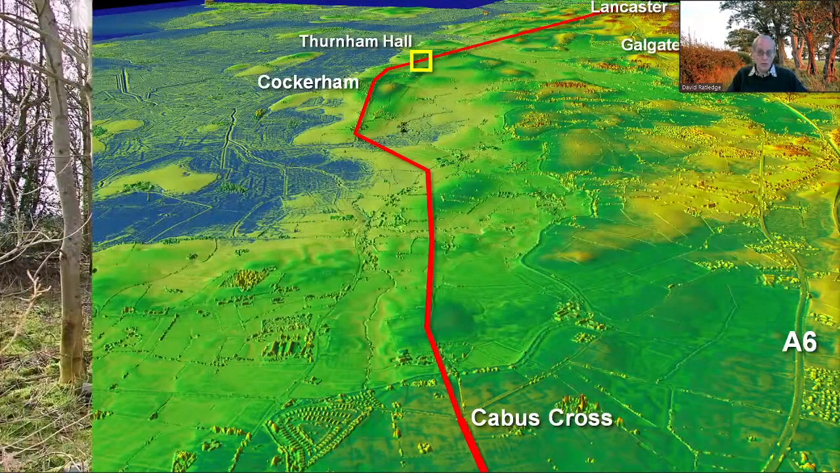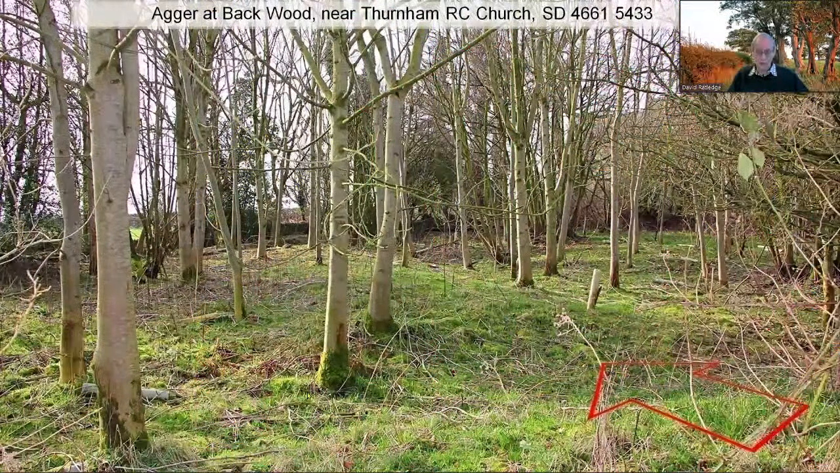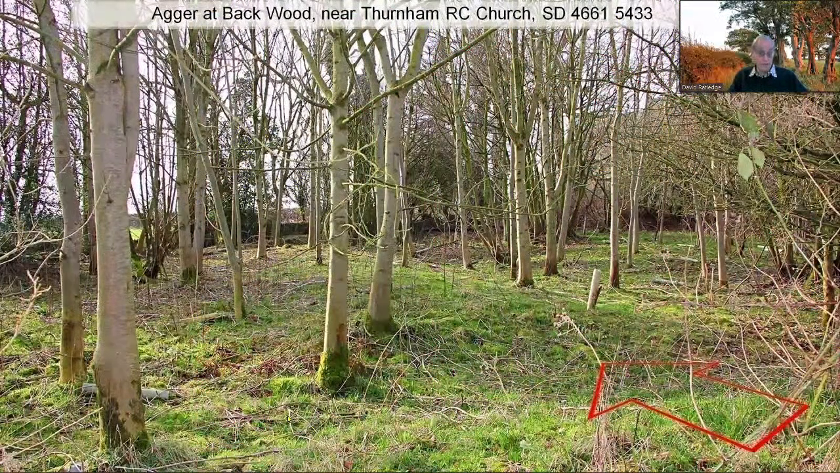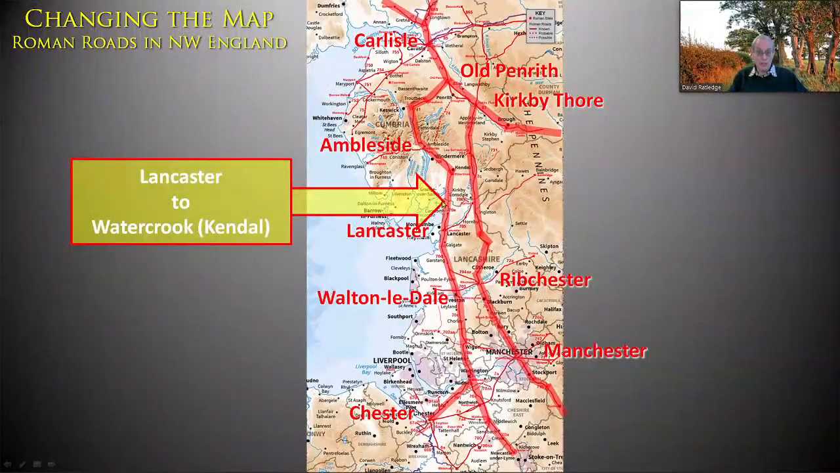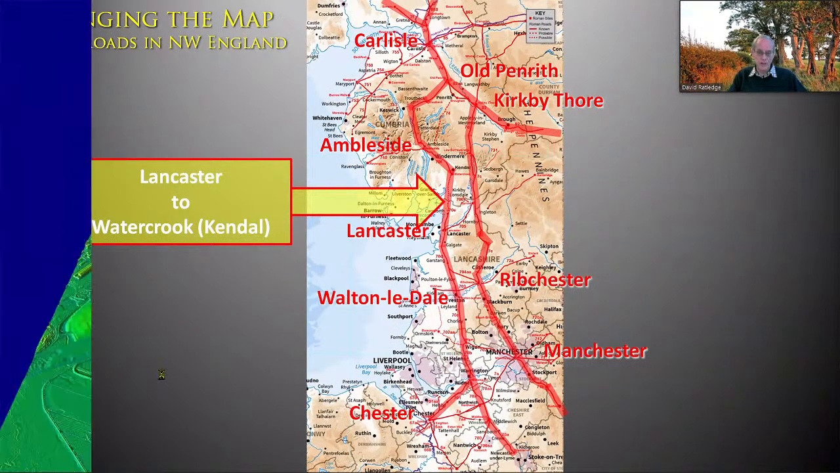I'll just show you one of the pieces of the road just north of Cockerham. Typical road, 8 meters across, over half a meter thick. Yeah, definitely there. We've reached up to Lancaster now. Can we get any further north? Remember, this is uncharted territory.